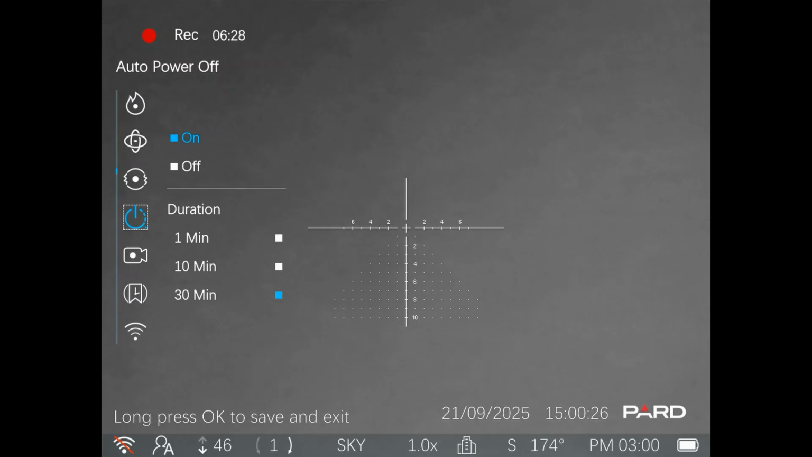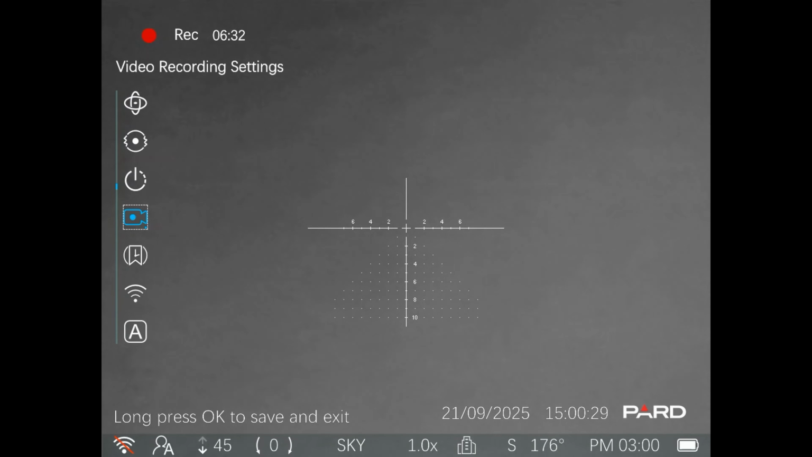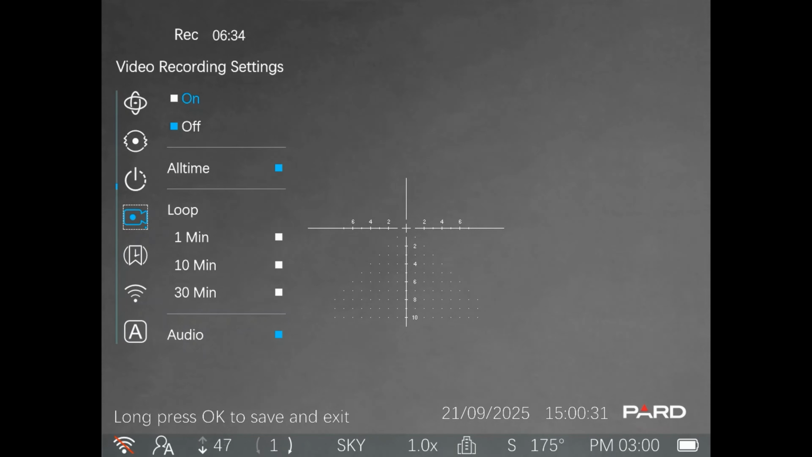Right, the next one, record settings. Ironically, this is what I'm using now. So it records just a constant video. As you can see up the top, we're up to 6 minutes 40 now.